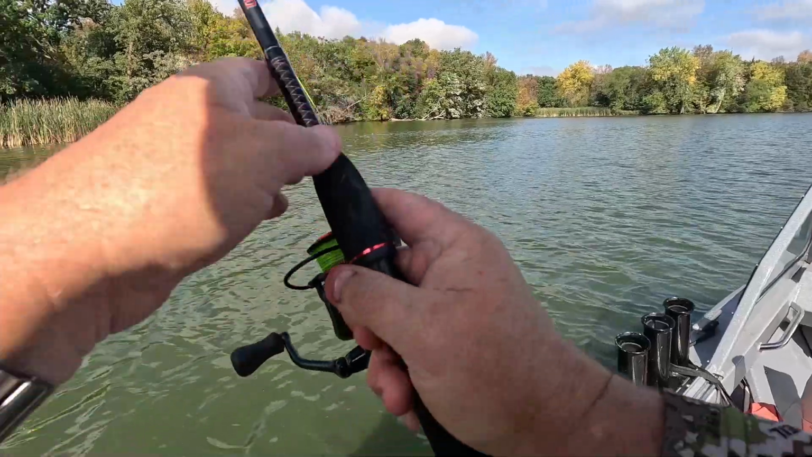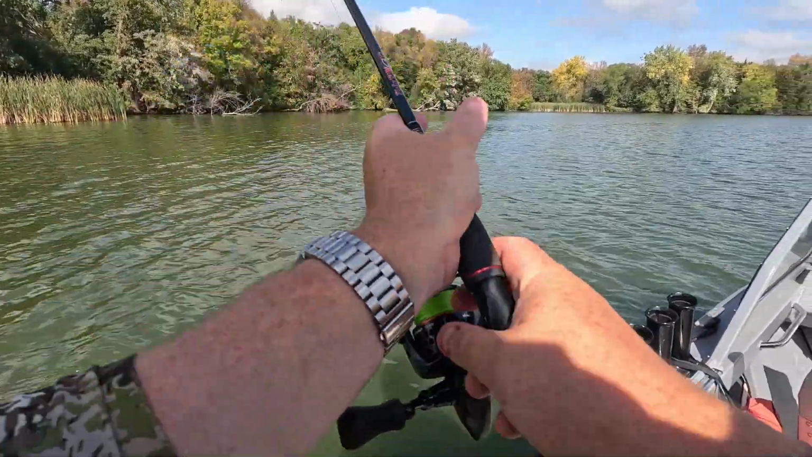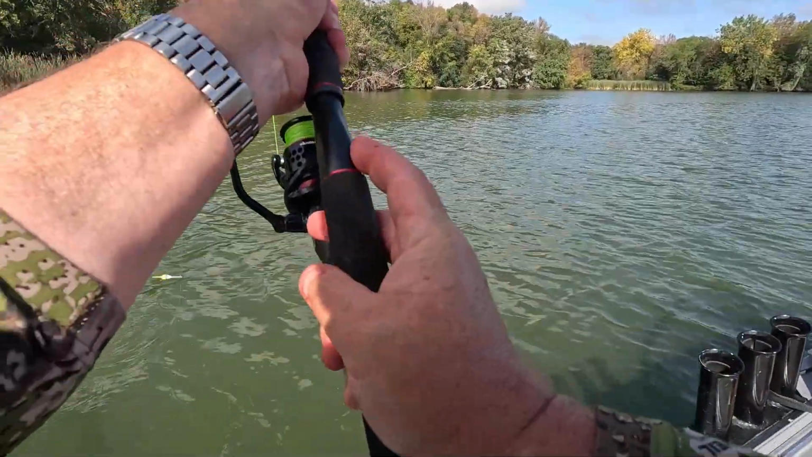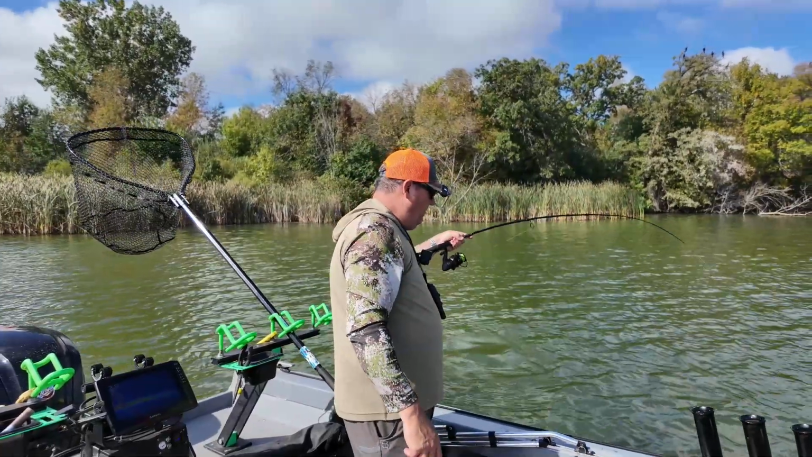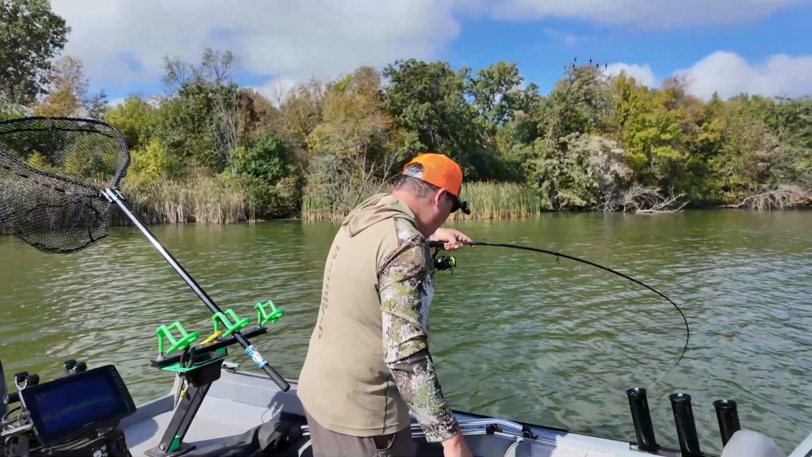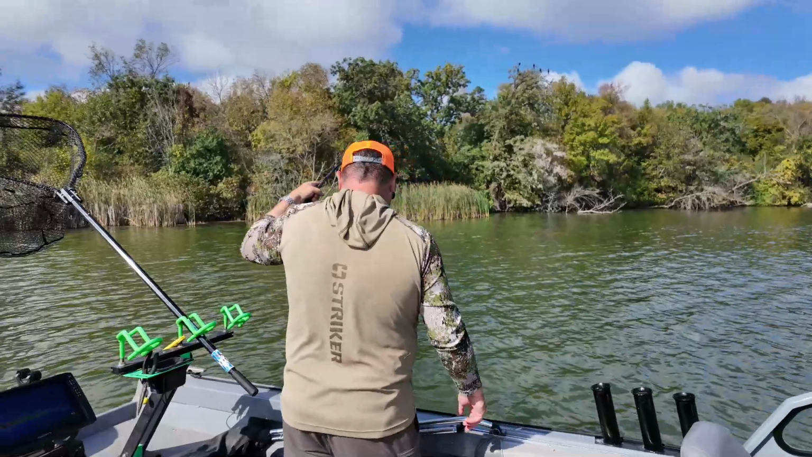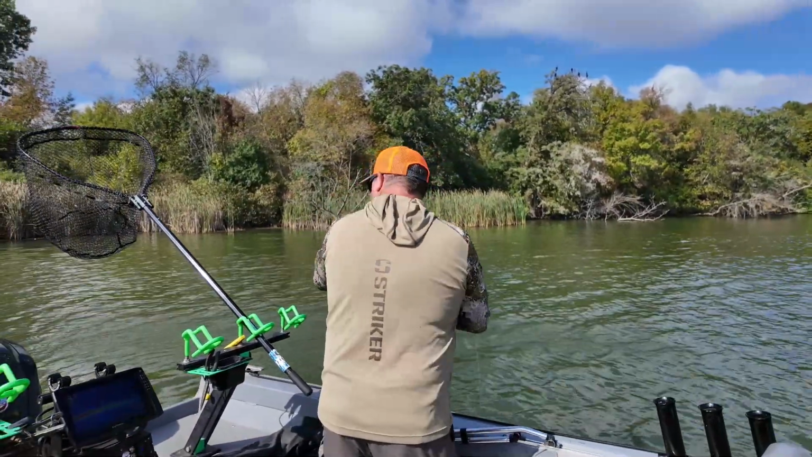Ooh, this one is a little heavier. It's the best one of the day here, for sure. A lot of fun in that lighter gear.